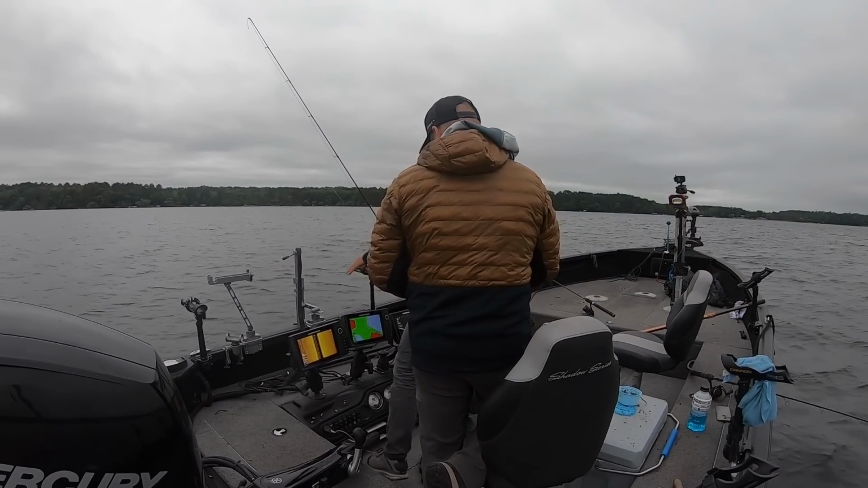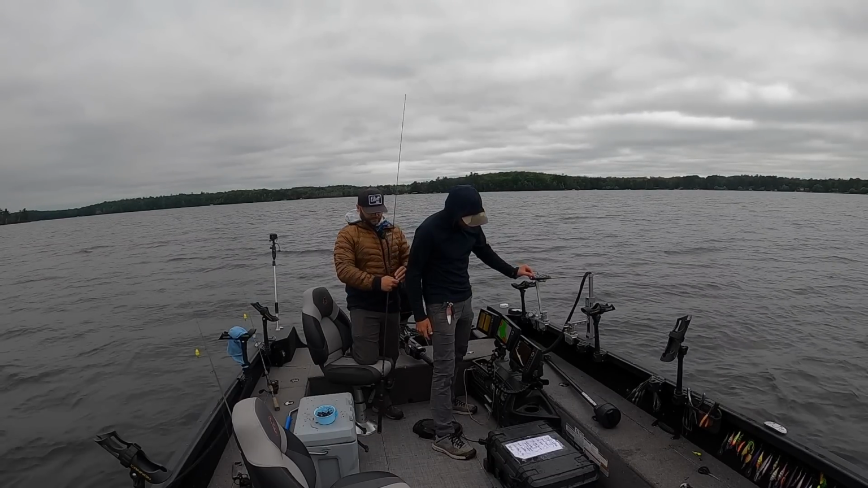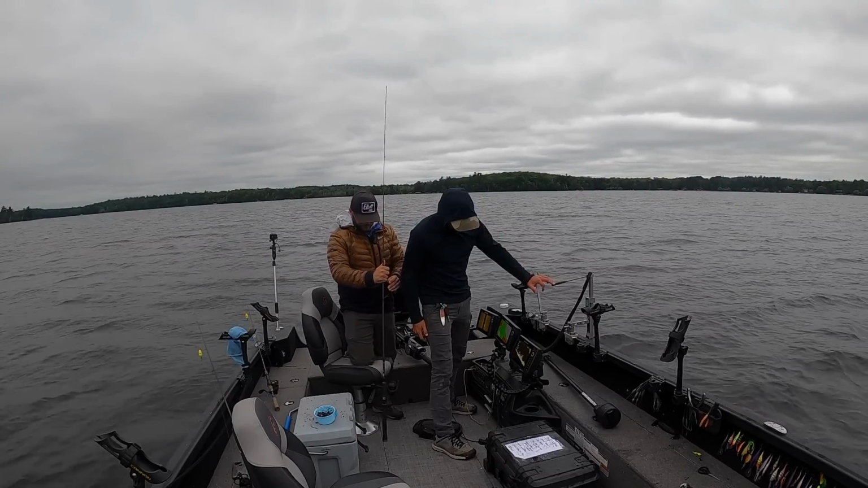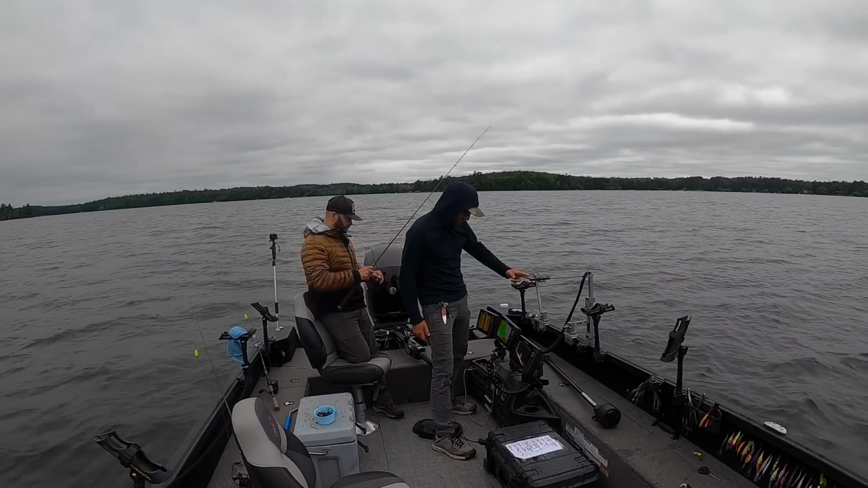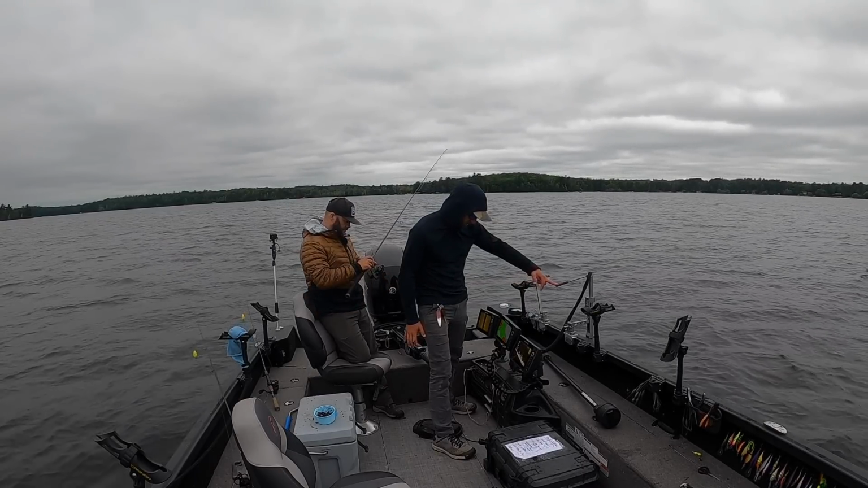Yeah. And the building blocks of the Walleye Now app as well. So not seeing any right now, but we're definitely around them, and we've definitely caught our fair share of fish in this short amount of time.